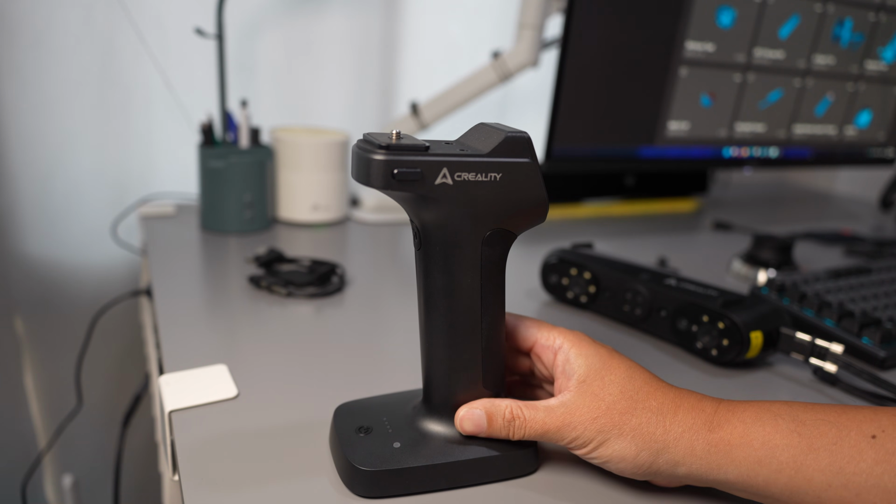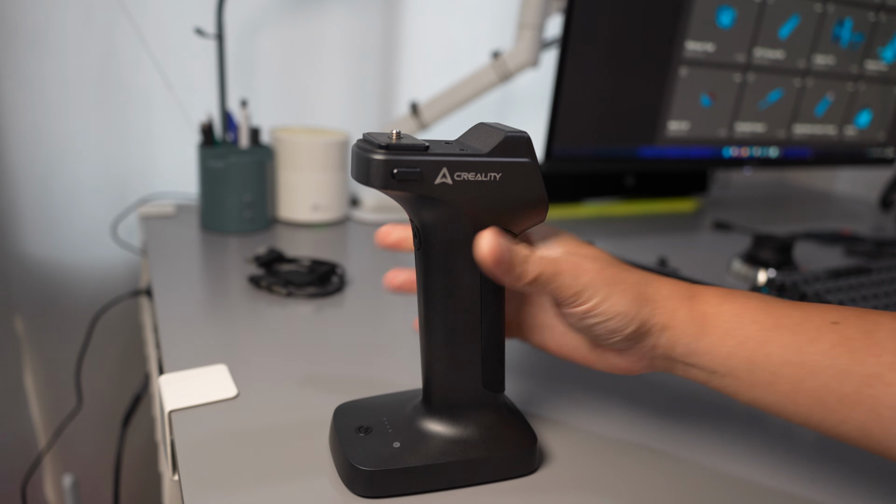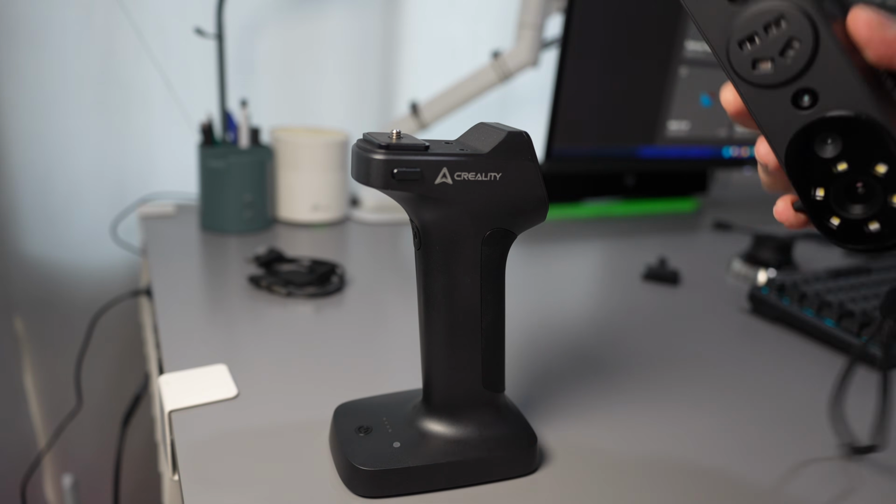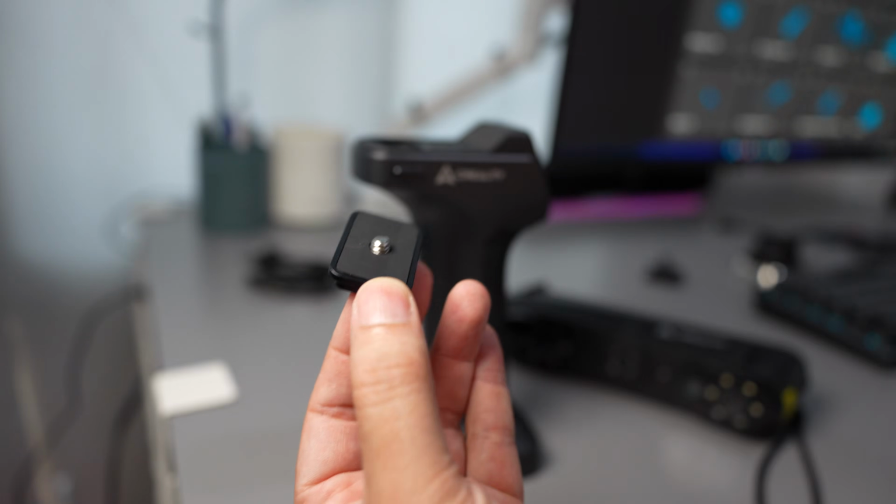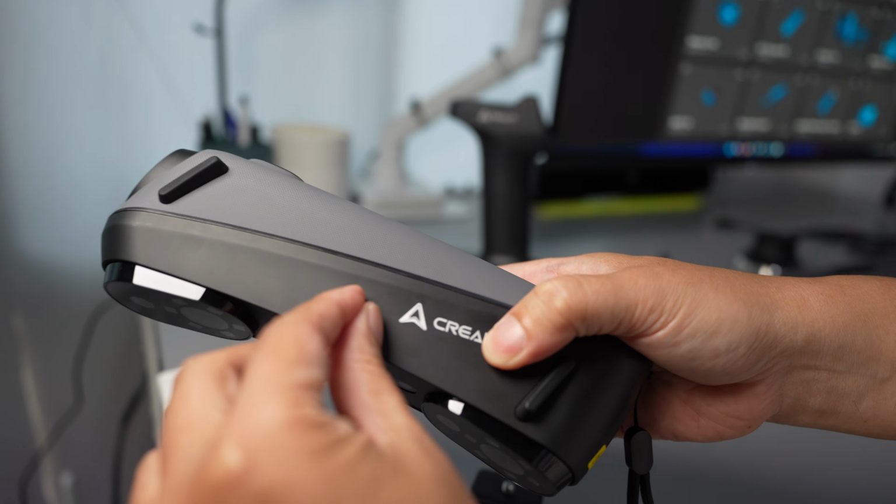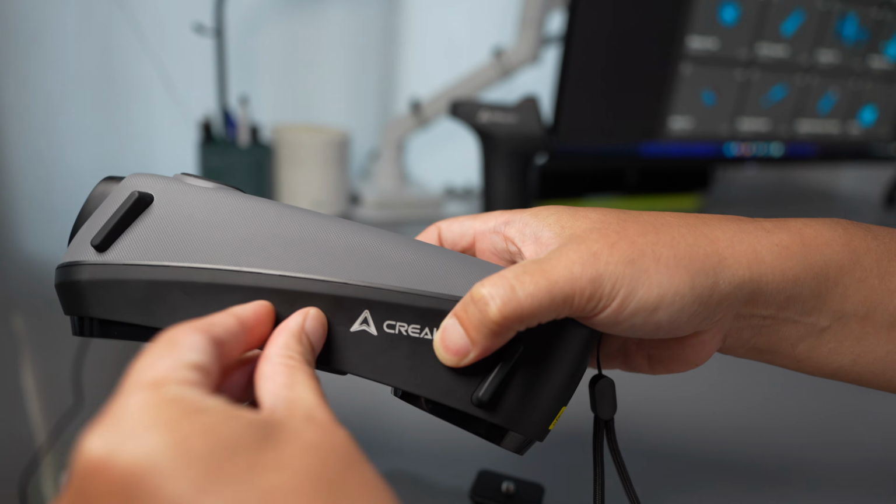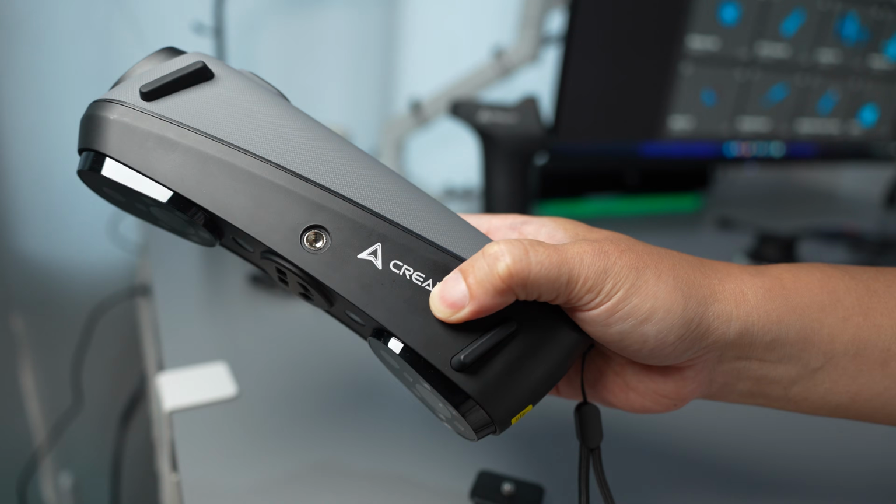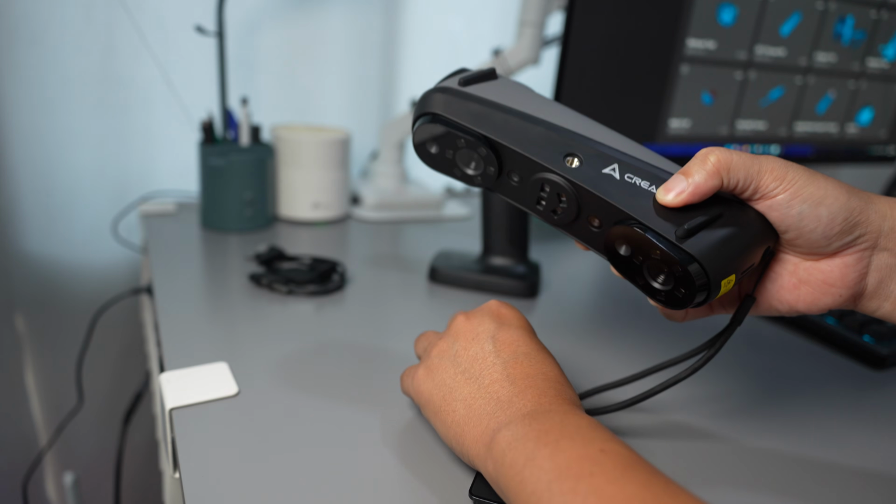This is a Creality Wi-Fi handle. It's compatible with the Raptors, Otters, and also with the Sermoon S1. Your Wi-Fi handle will come with this quick release plate. You need to pull out the rubber that conceals the 1/4-inch thread mounting hole. So you open it up, there's going to be a 1/4-inch thread.